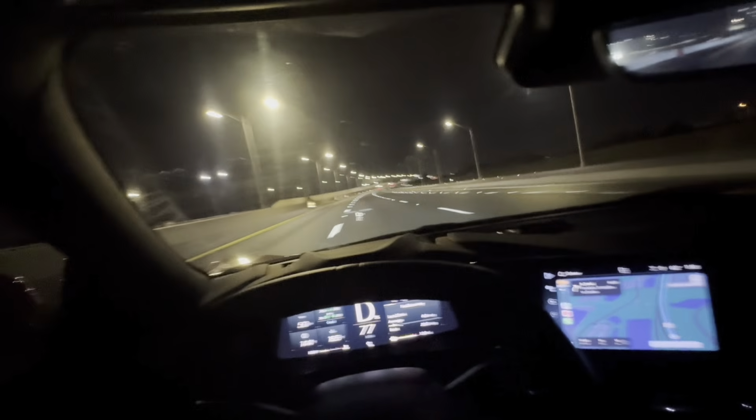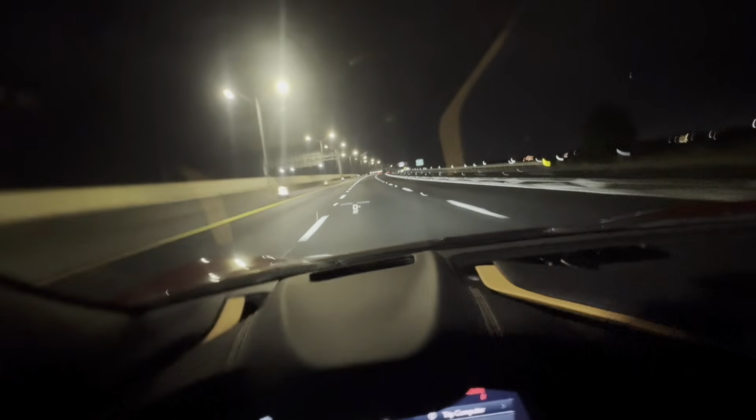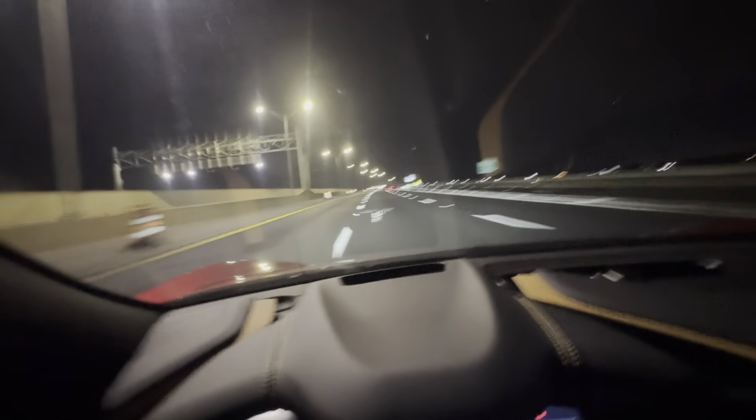Alright, so right now, right here, the M button, that's basically manual, but I have it in automatic, I'll say, but I'm gonna push up a little bit.